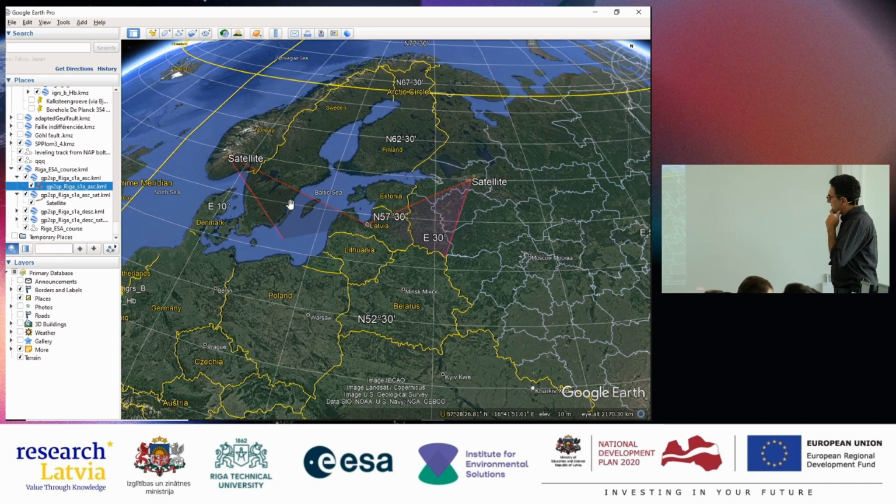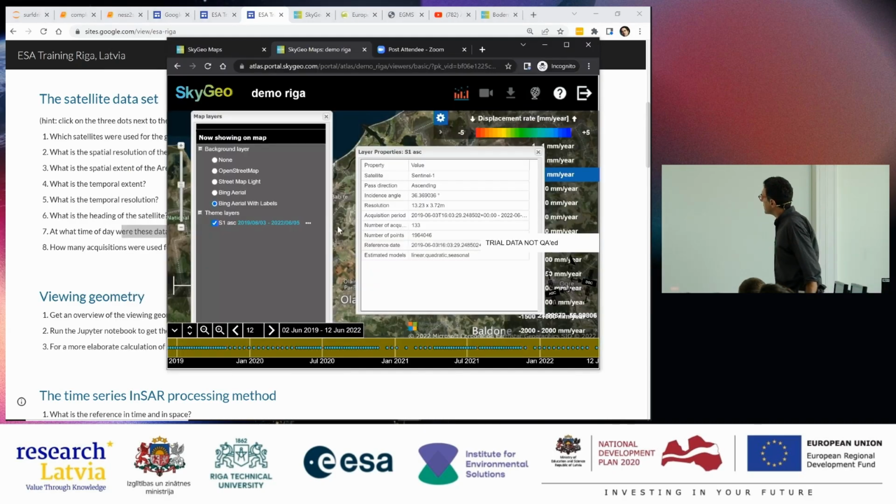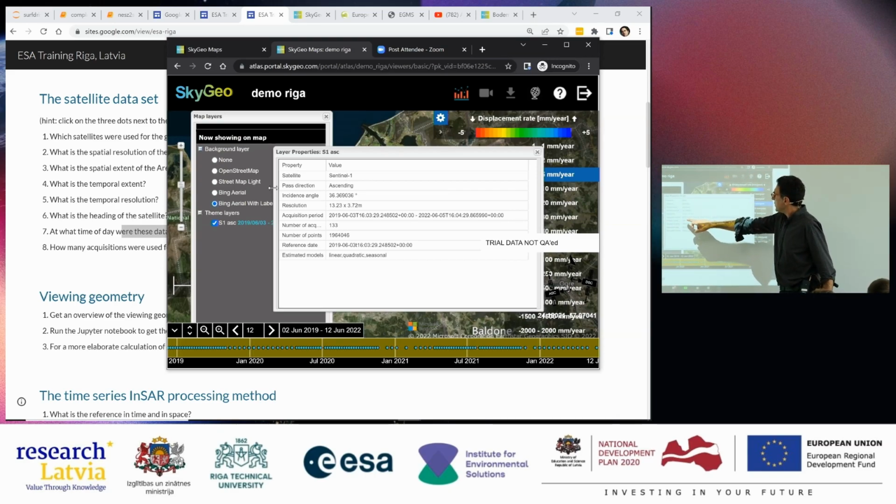The other thing that is interesting to see is the time of day, I think that's also one of the questions. At what time of the day were these data acquired, right? And you can see that from the portal. The acquisition period was from the 3rd of June 2019 up until the 5th of June 2022. So this is a couple of weeks ago, quite recent.